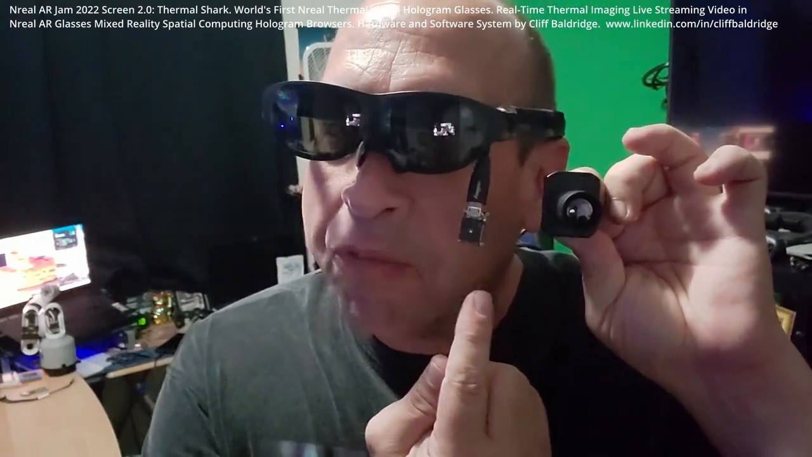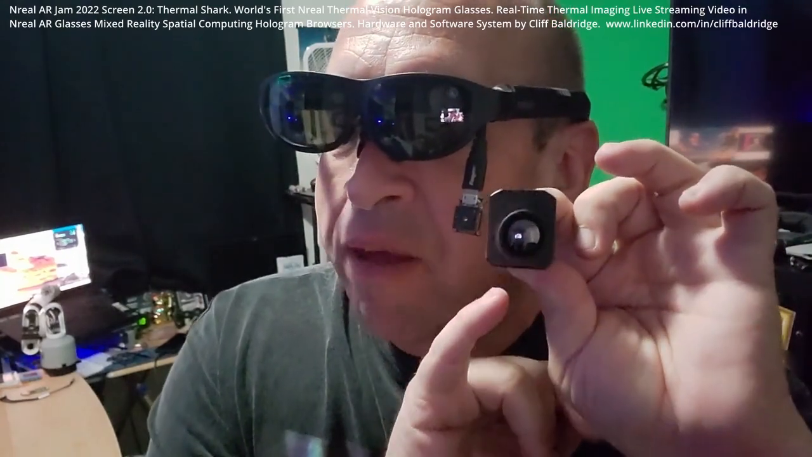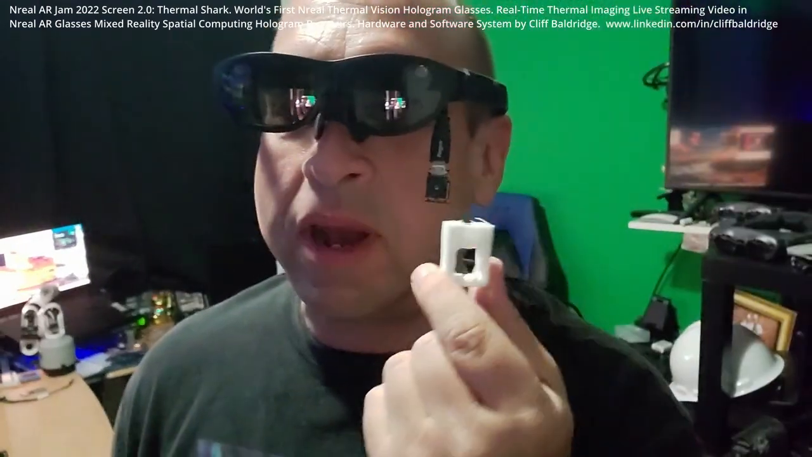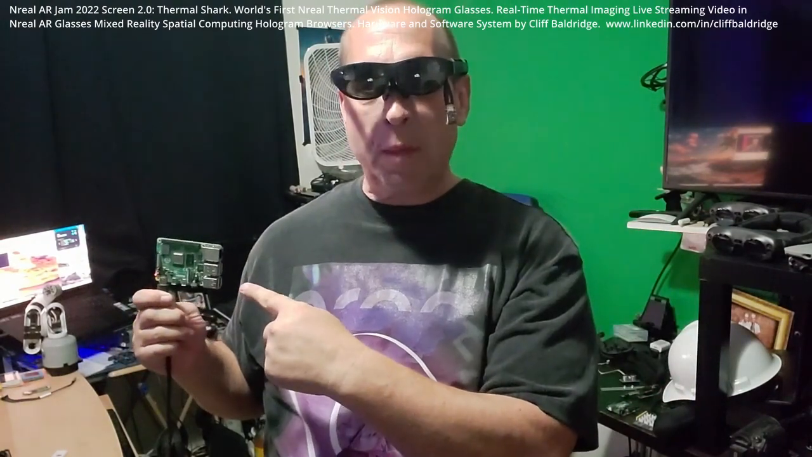So this is the Lepton. We're talking 200 yards thermal imaging live video stream coming in, or the most professional $5,000 Flir Boson camera we can attach to this, or a hard hat. And I printed a 3D housing for the Lepton right here also. Now we talk about the software integration. The Raspberry Pi 4 here is bringing in the thermal imaging video capture stream live into the Raspberry Pi.